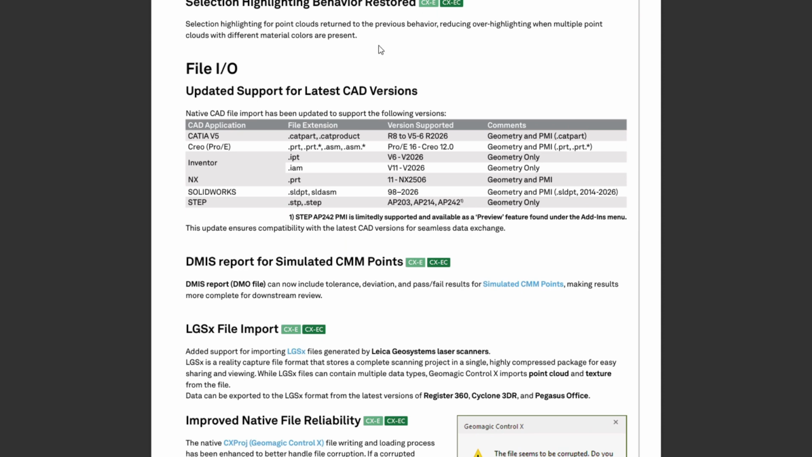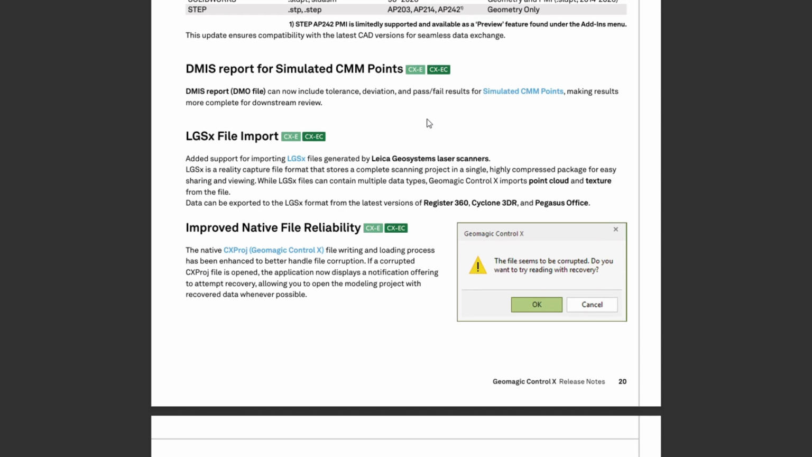We also now support the latest and greatest of all of the CAD that we support. So we support 2026 for CATIA, Creo, Inventor, NX, SolidWorks, and also the STEP file as well. And we now support LGSX file imports as well. If you aren't familiar with this format, it is for Leica Geosystems laser scanners. So you can import your Leica files and bring them in either as point clouds and texture as well.